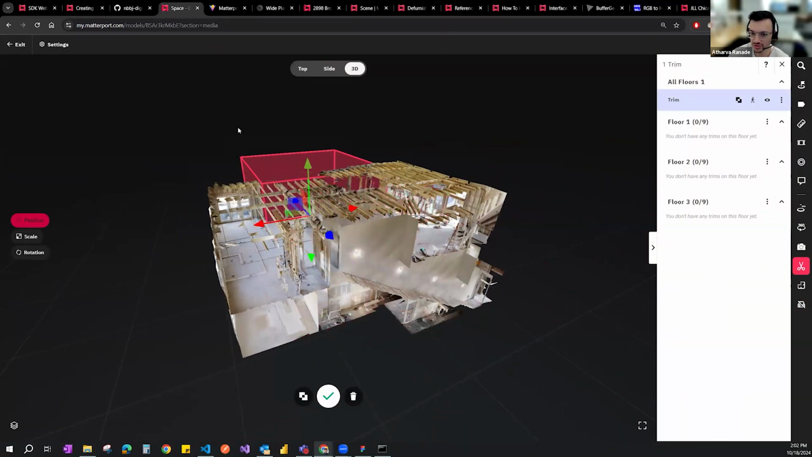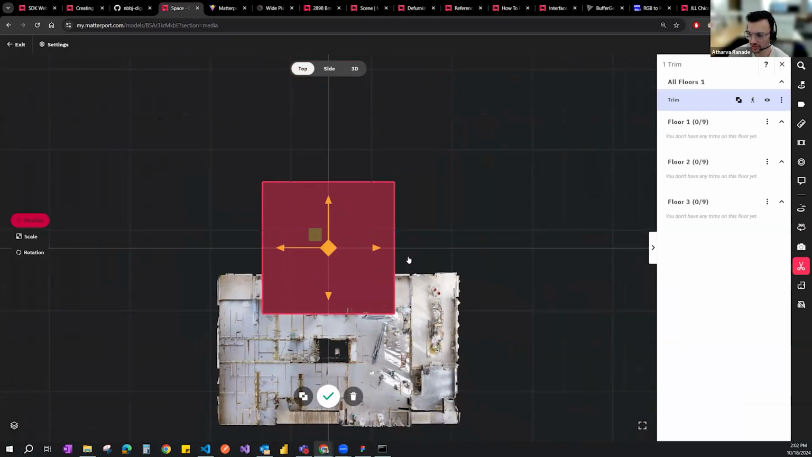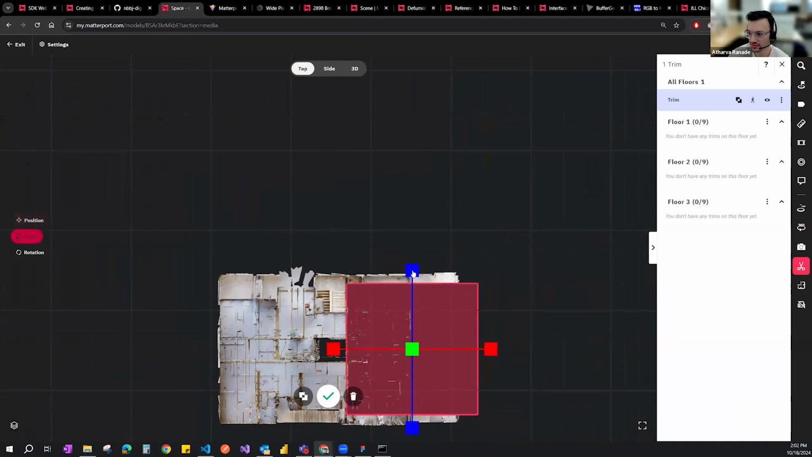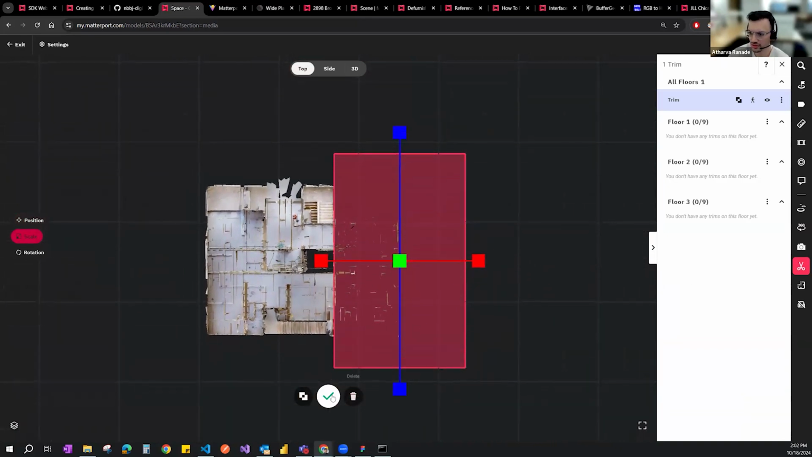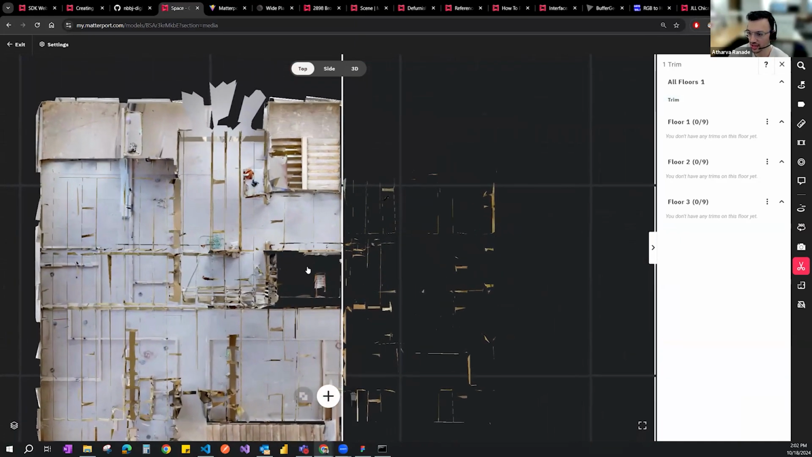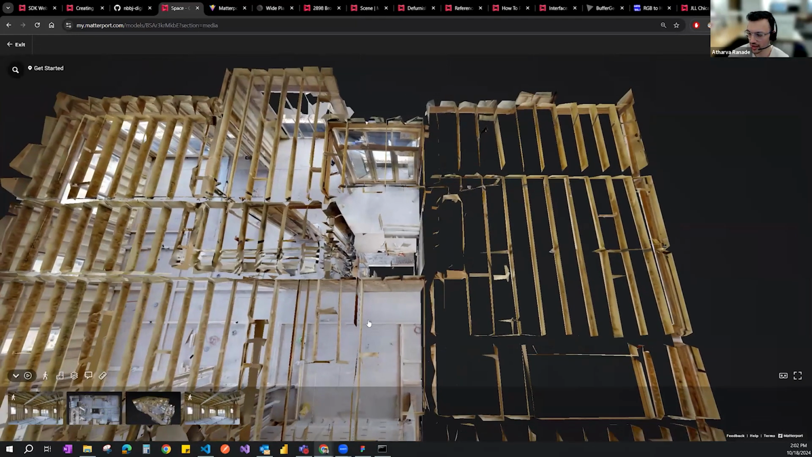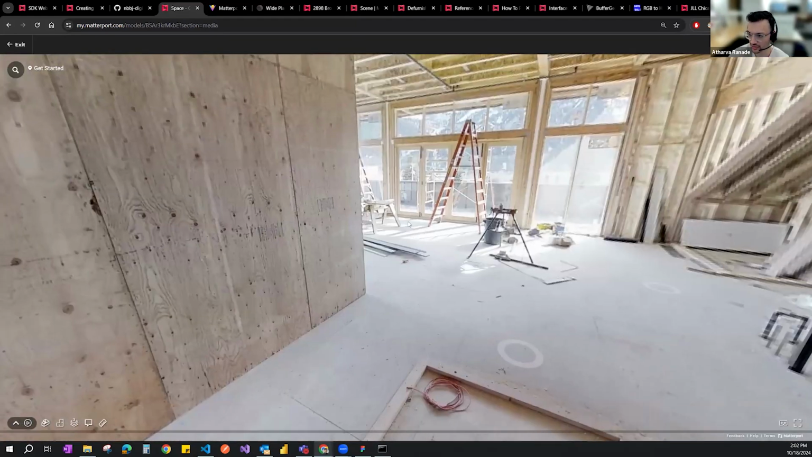If I'm in top view, I can move this, say, to this half, and then scale it, and then hit OK. Now the space is present, I have the scan, but if I hit preview, it's cut off. I can't get into it.